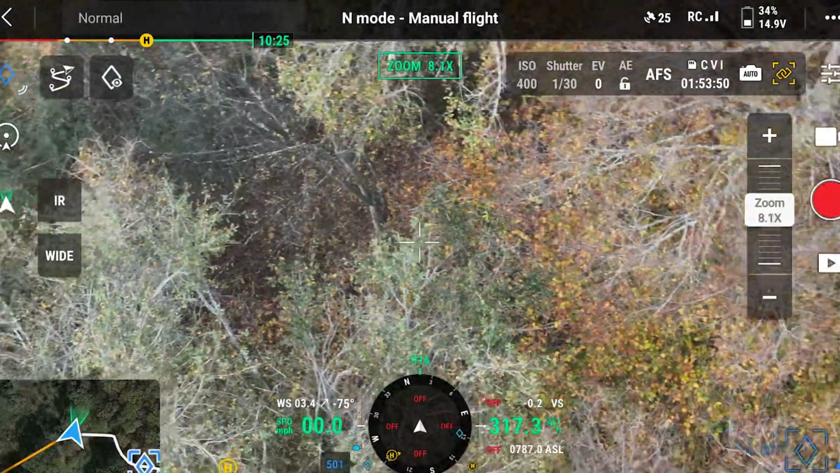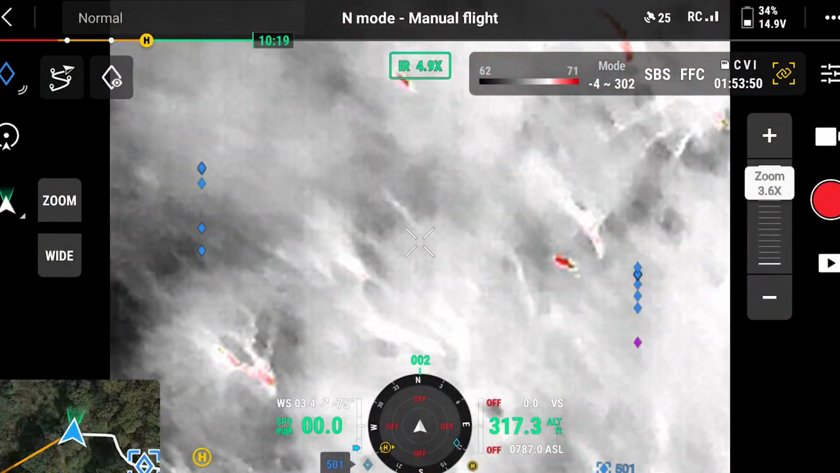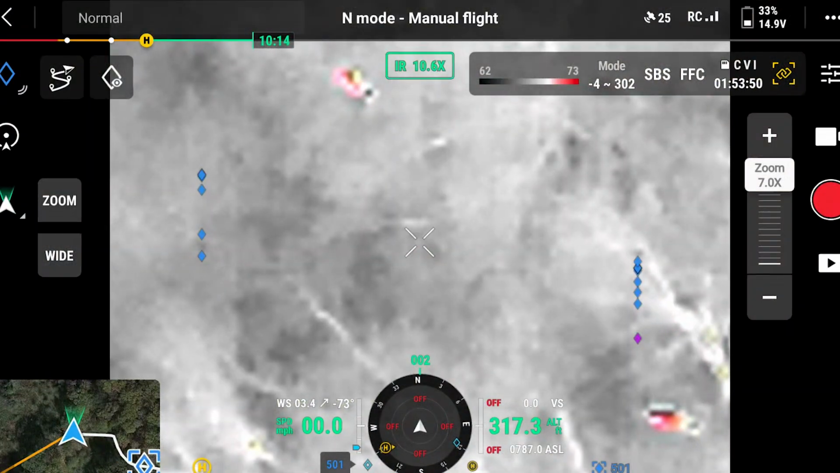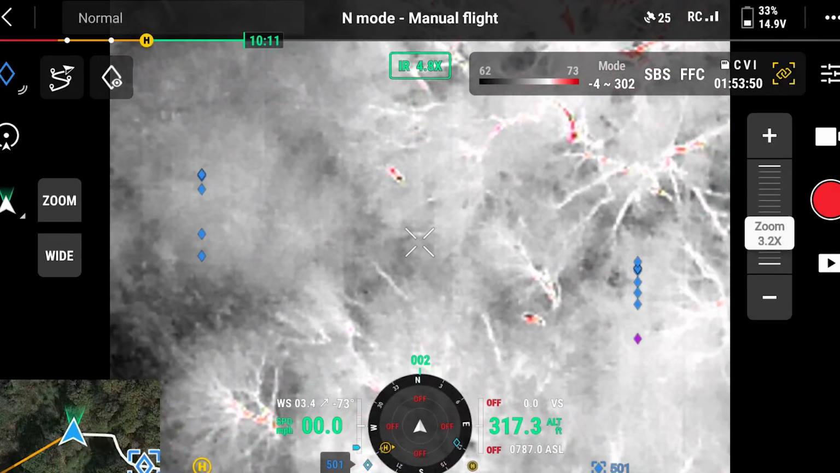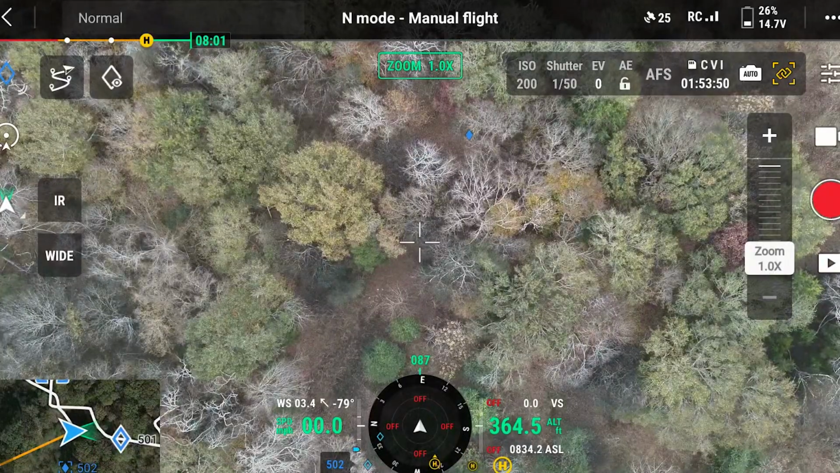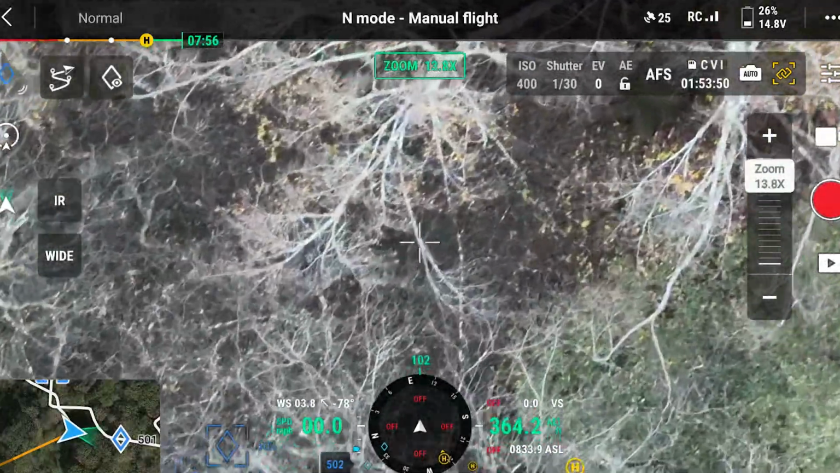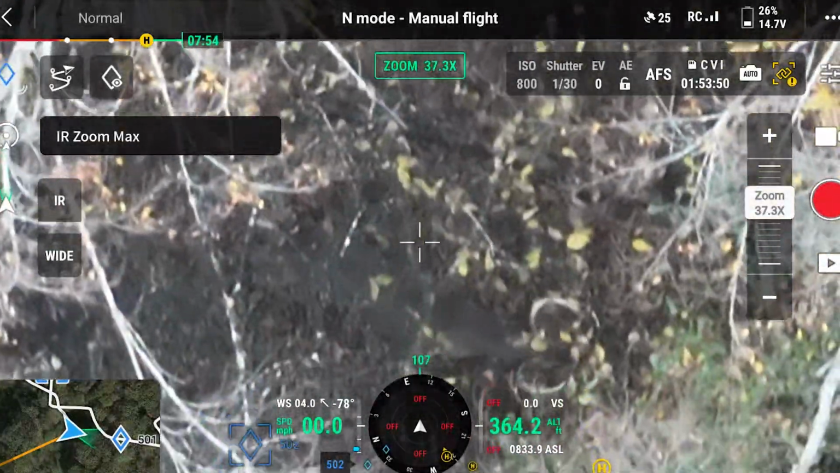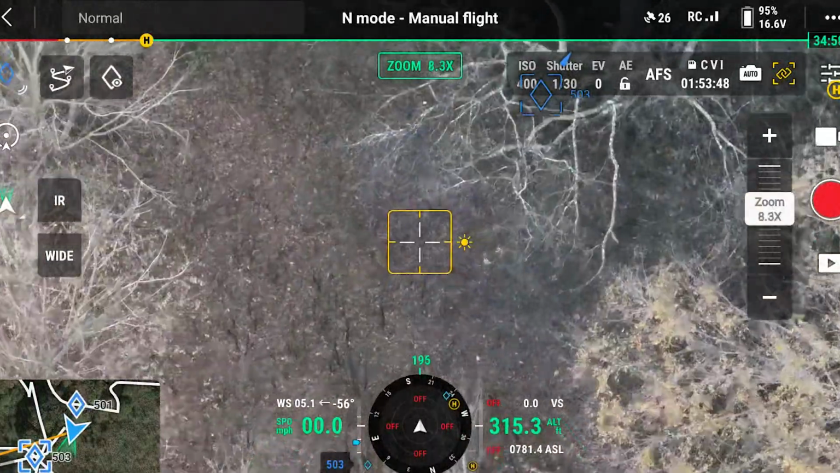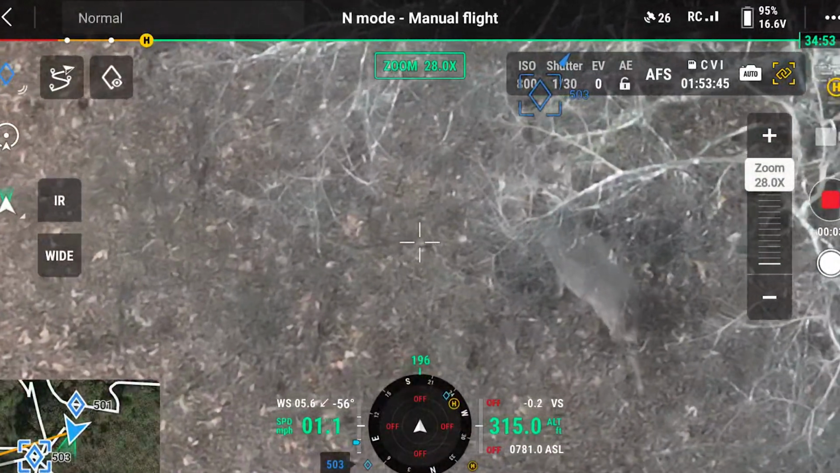That is what we've been looking for right there. Okay. So we're going to find him in an opening. Oh, here's his brother. We might be able to get him too. We need to get some shots of those. I wish they'd get in a little more open. Looks like a nice deer. Oh yeah.